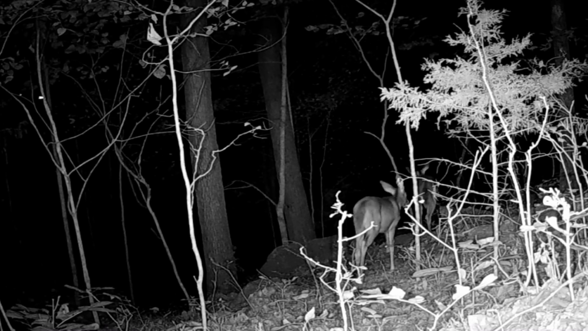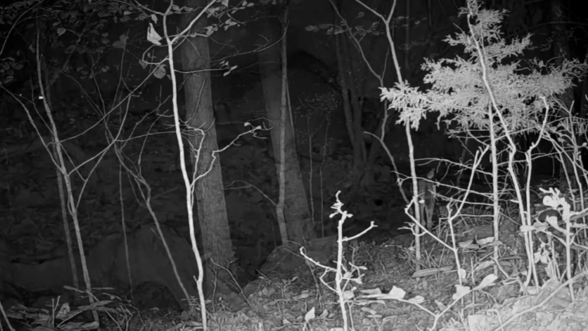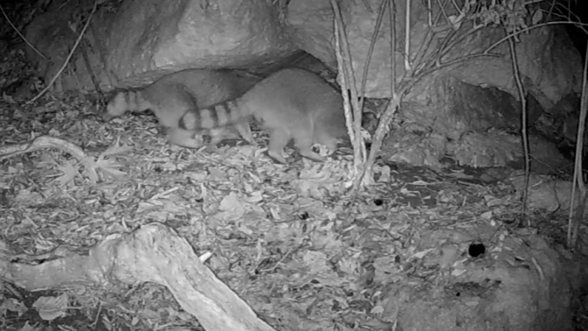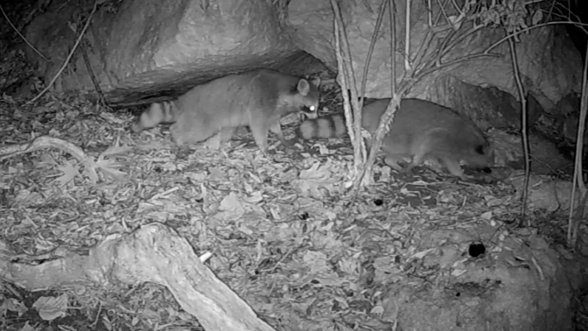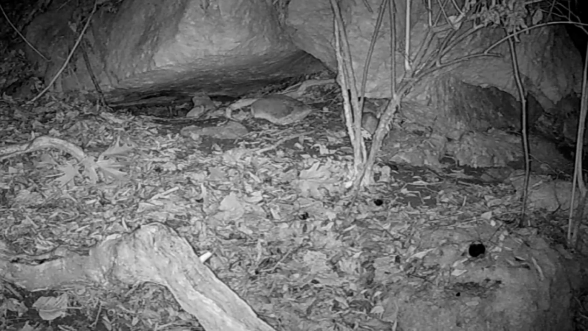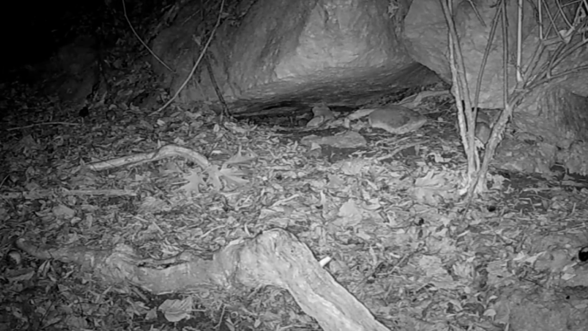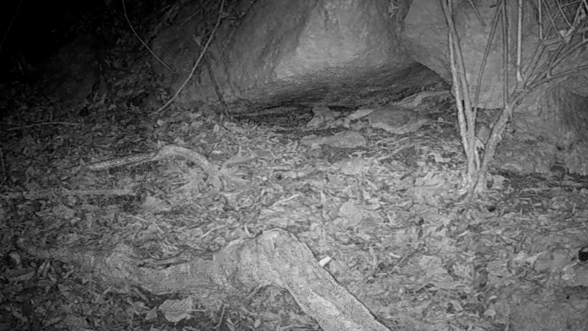And a deer, the herd just moving across the ridge. And up at the rock, it looks like Mr. and Mrs. Rocky making her round. And of course old No-Tail running through. He's still hanging in there too.